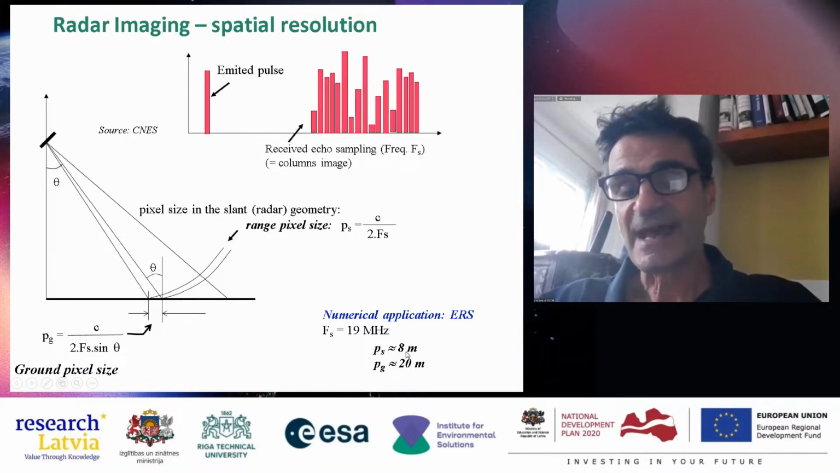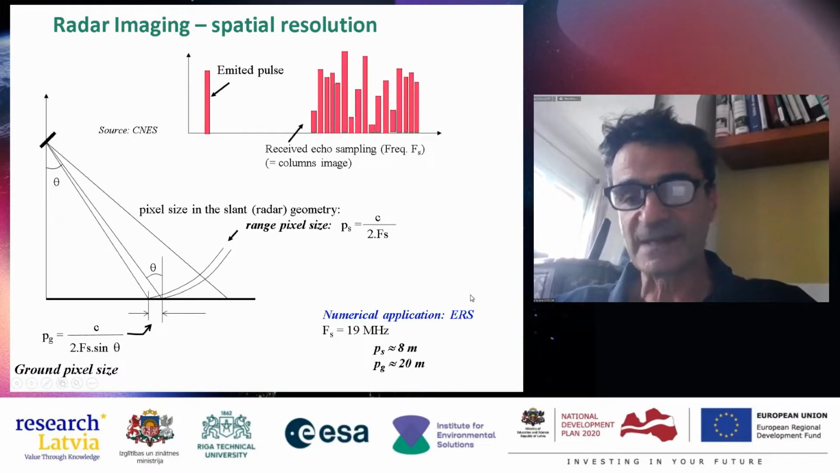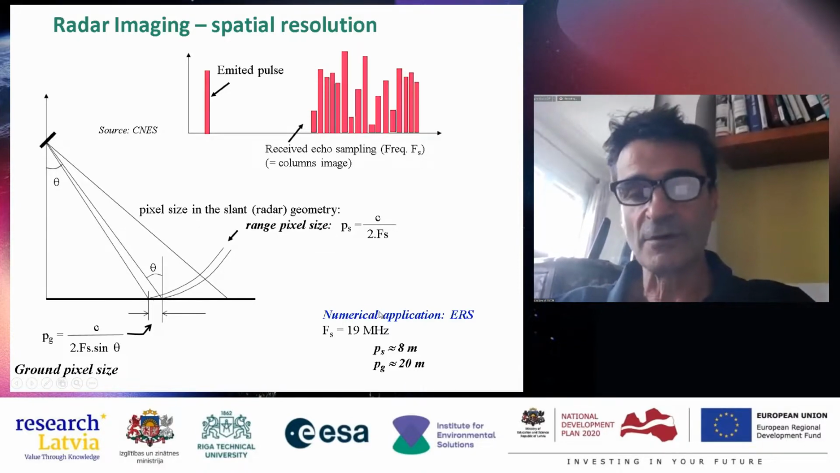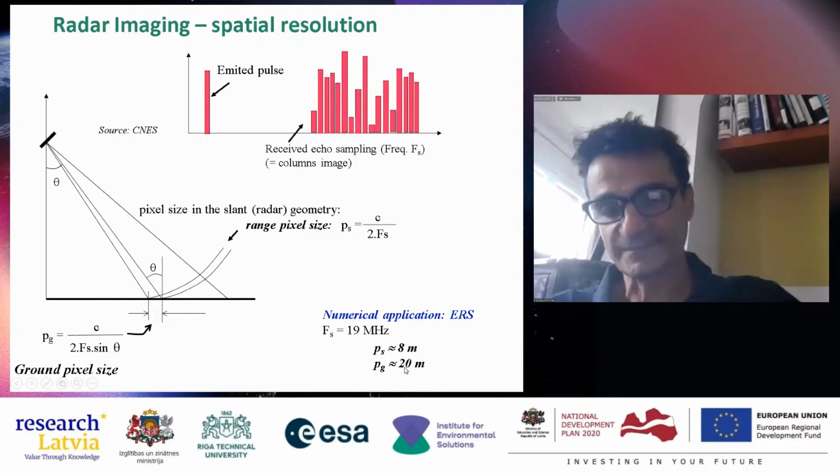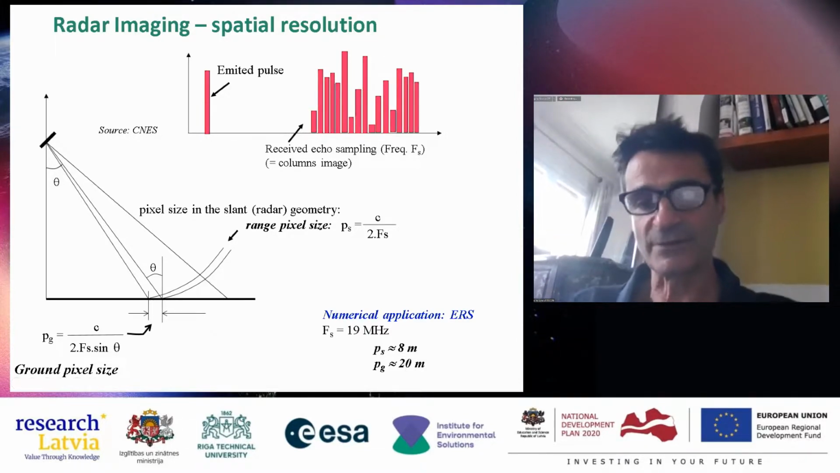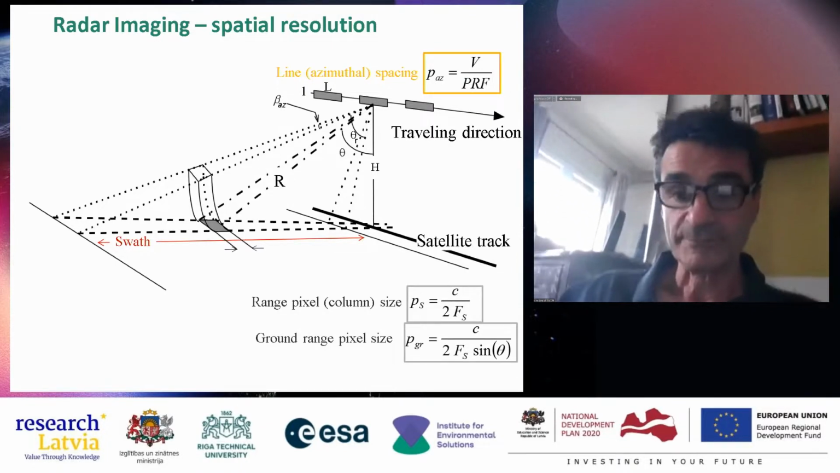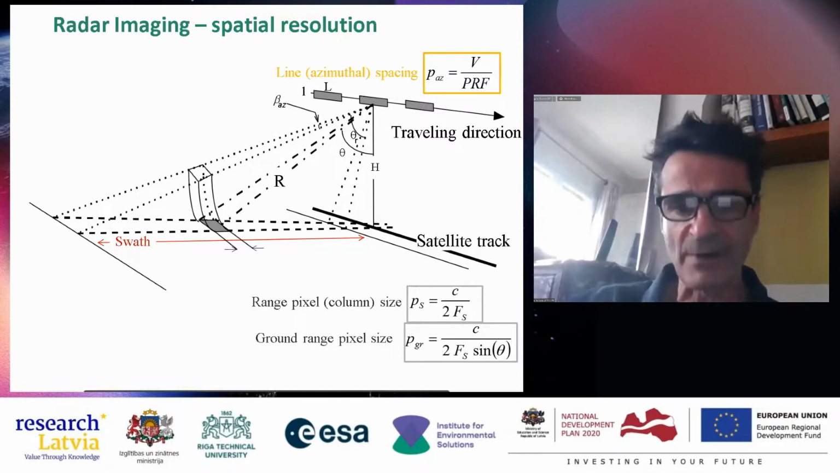That gives 8 meters of spatial pixel size in range direction, and if you project on the ground direction from 8, you get 20 meters. That is quite okay. So I think this is summarized here.